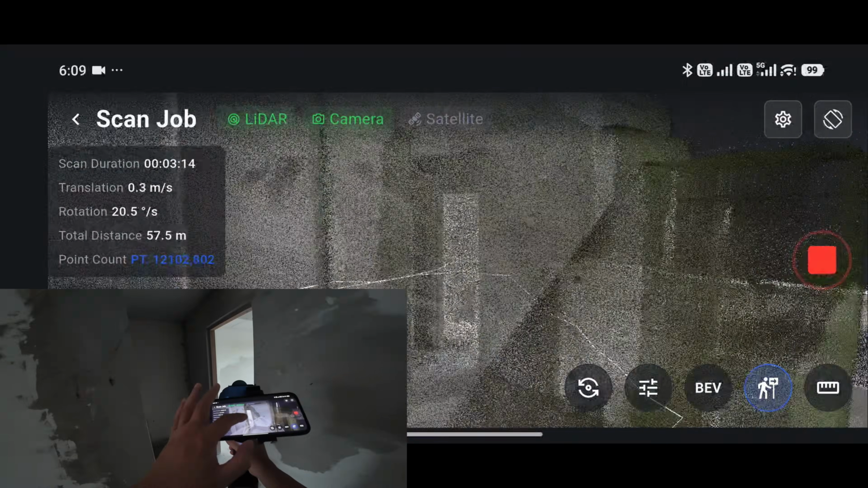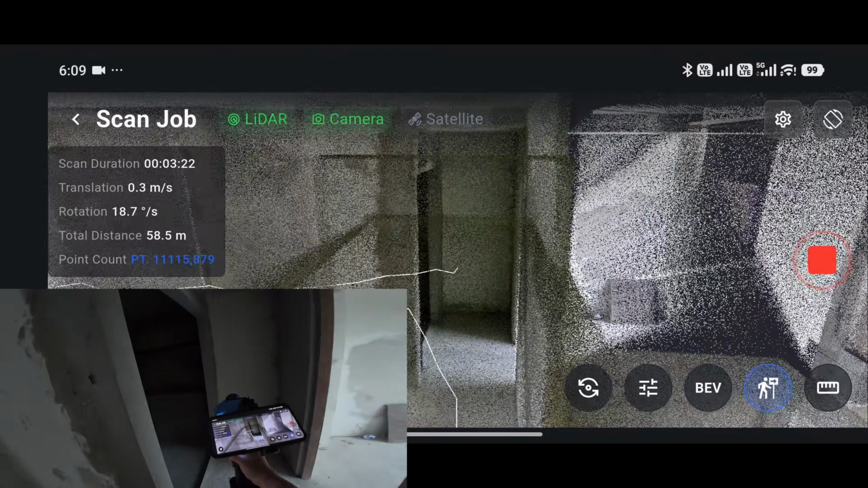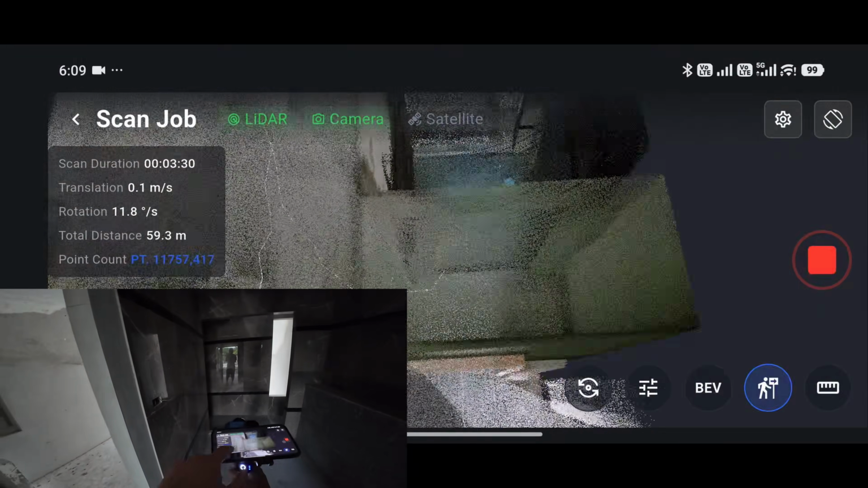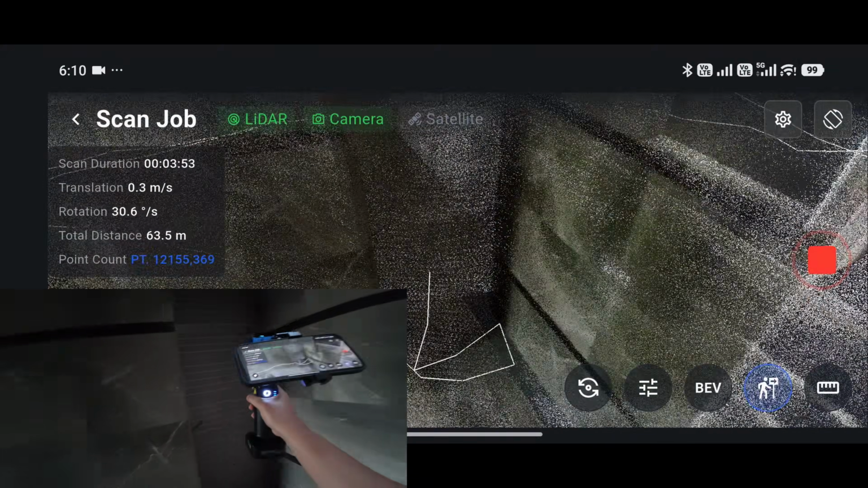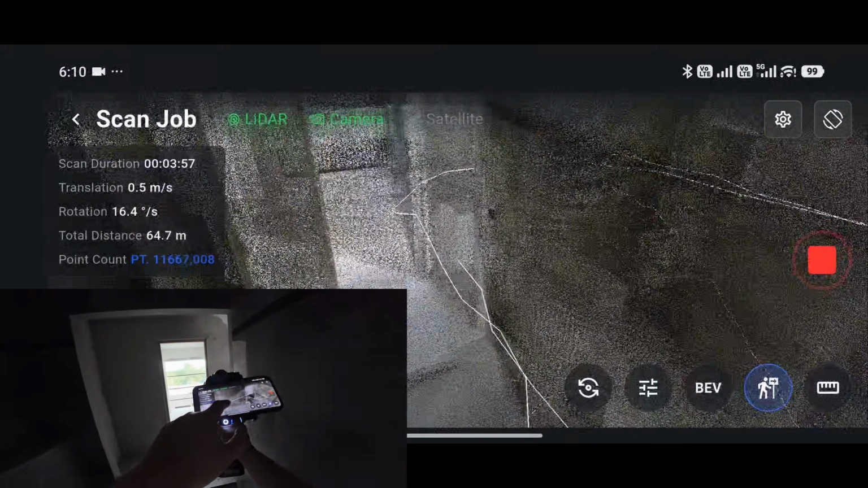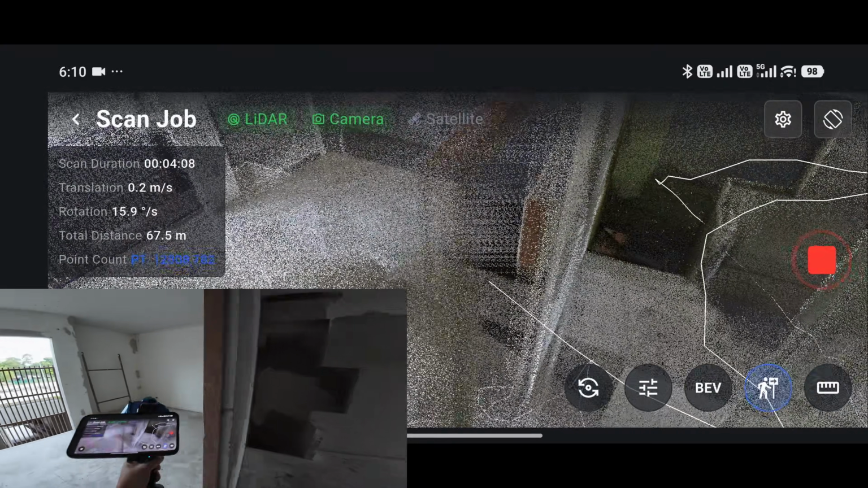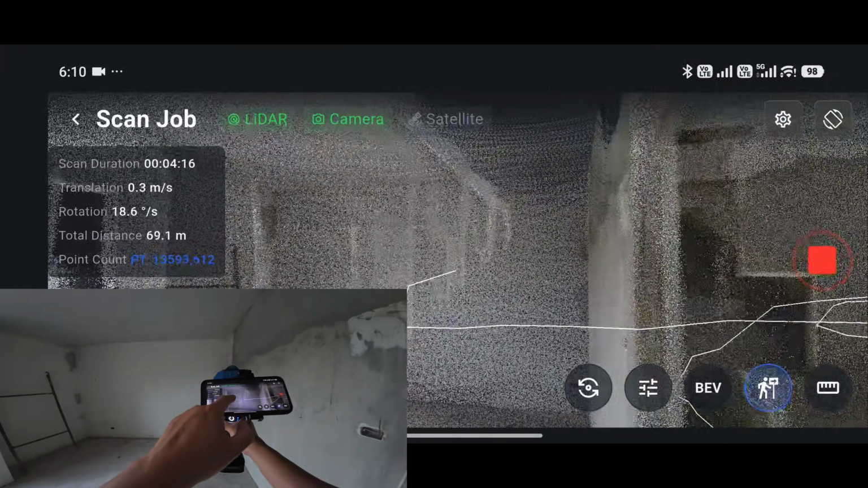In this part of the house, I usually have to walk backward because the walkway is so narrow, but this time I will go straight in facing forward. Then I turn myself 180 degrees and walk out facing forward. When I enter this narrow doorway, I will walk sideways so the scanner can capture both walls.